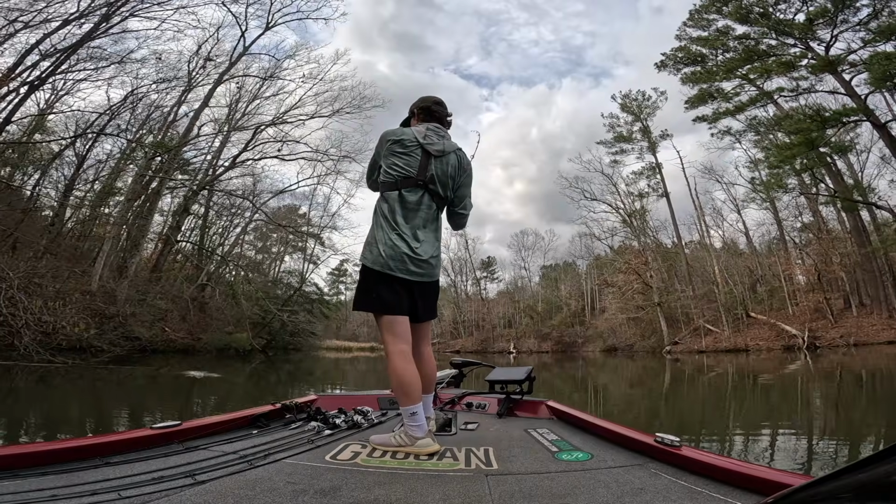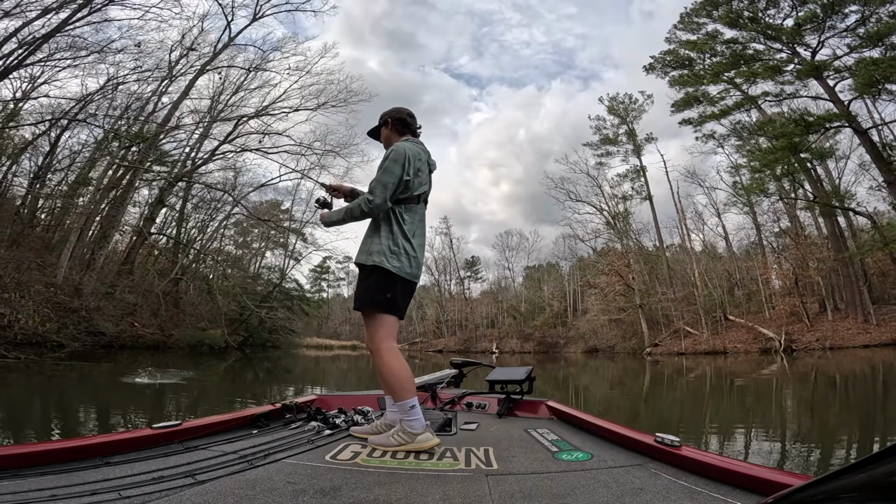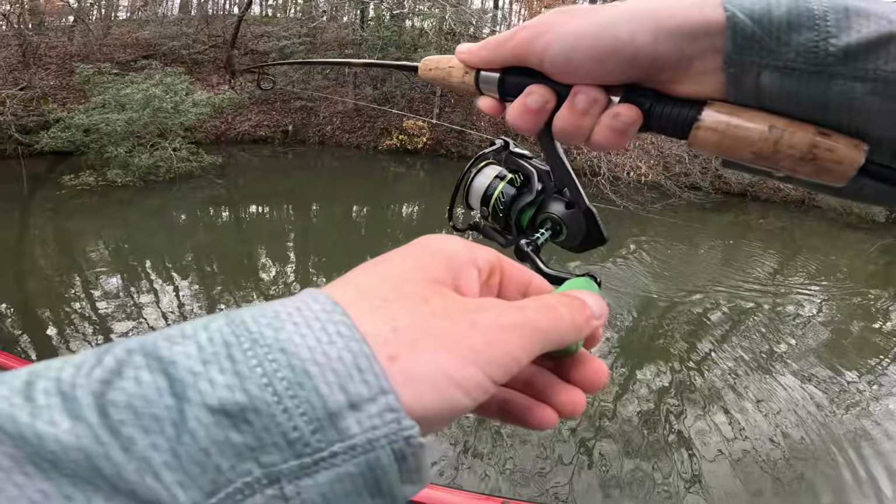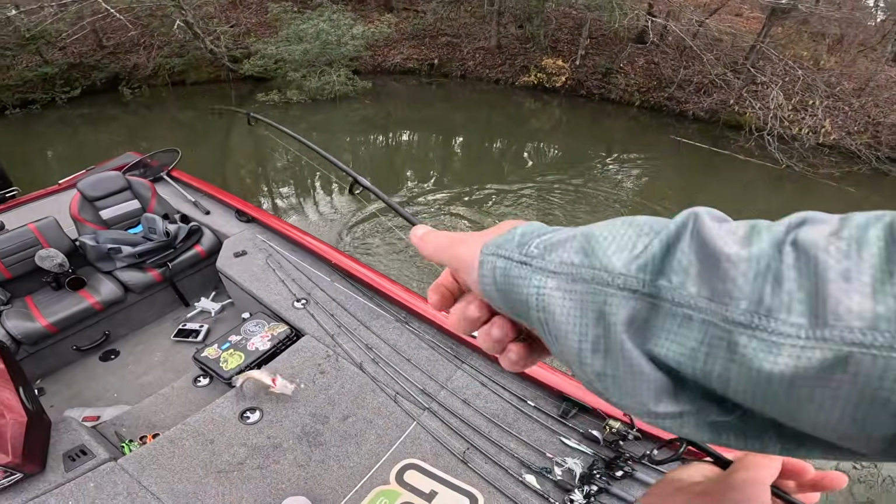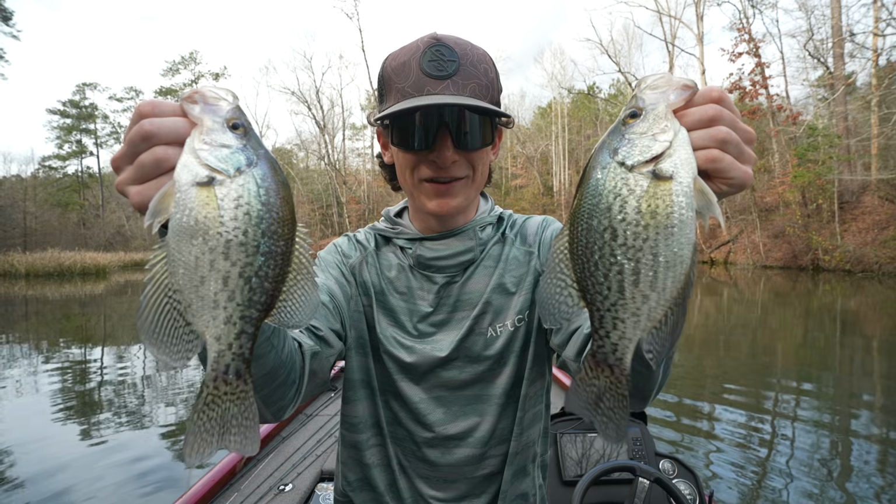Oh, I'm on. We're hooked up. We are hooked up. Oh my God. Is that another one? Oh, we're stacked on the crappie. Catch and cook? We could do it. Come here, buddy. Yep. There we go. God, this little swim bait's eating them up. Well, would you take a look at these guys?